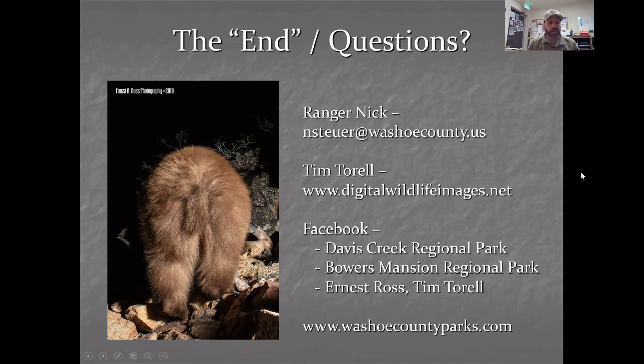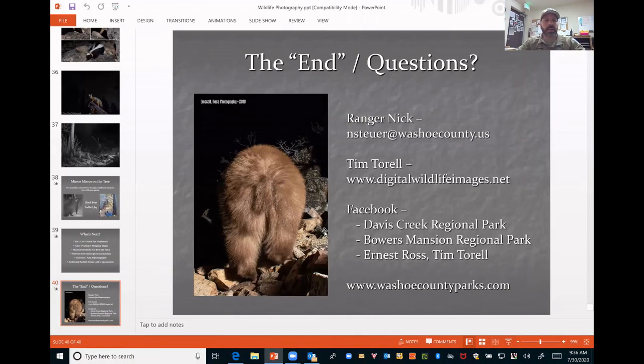But definitely, if you're on Facebook, I would encourage looking at the pages for Davis Creek Regional Park and Bowers Mansion Regional Park, because we are always posting new stuff, and it's pretty exciting to just be able to discover new things. Was it just a few weeks ago, I got an image from Ernie of a flower up behind Bowers, and it's called the Ranger's Button. I thought, that's cool. I've never heard of that flower before or seen it before. So we're always seeing new things and being able to highlight those on the web. So it's pretty cool.